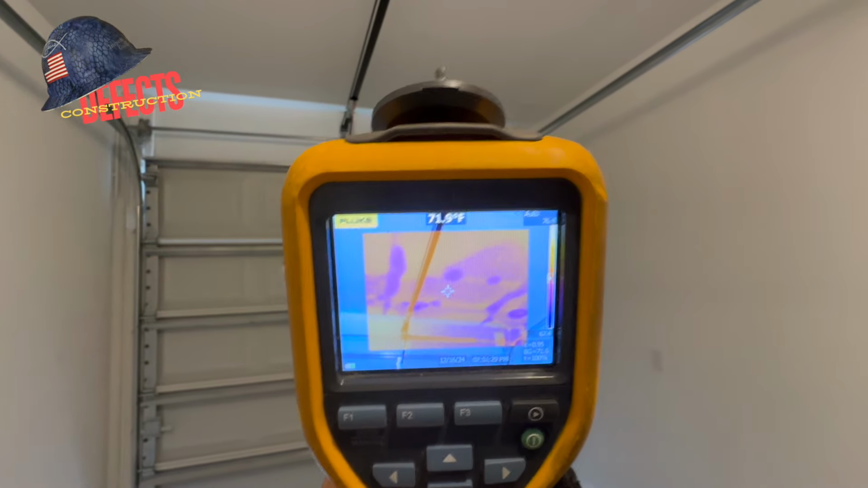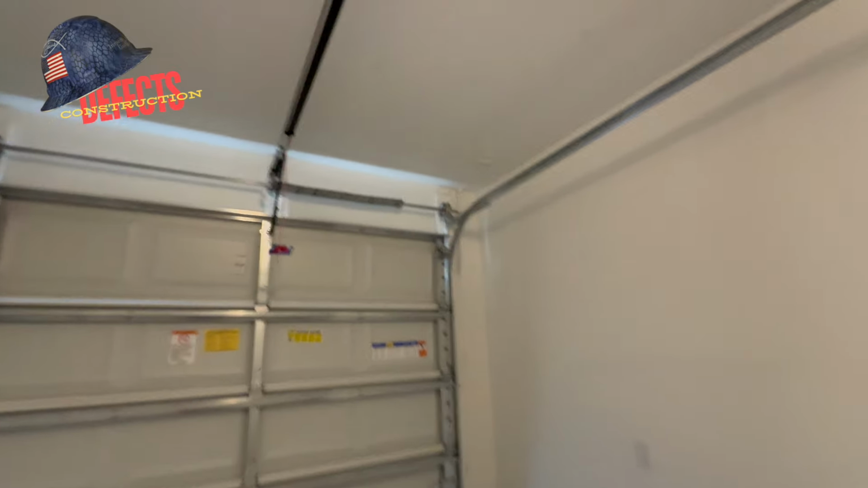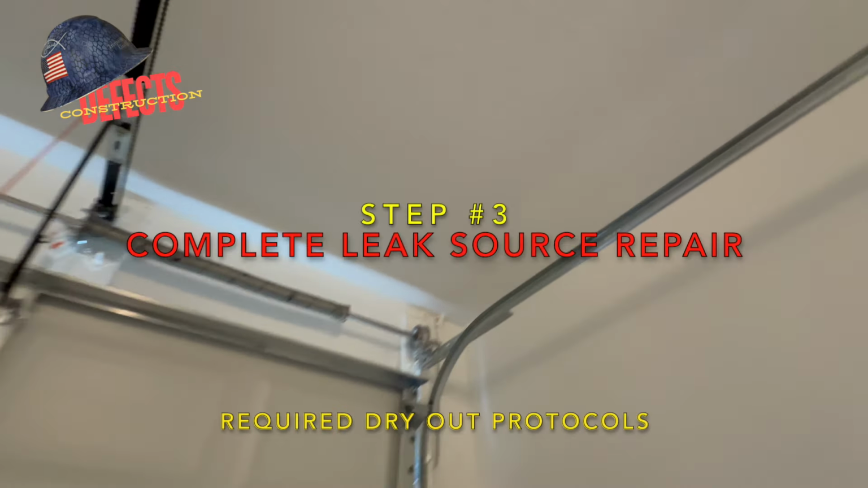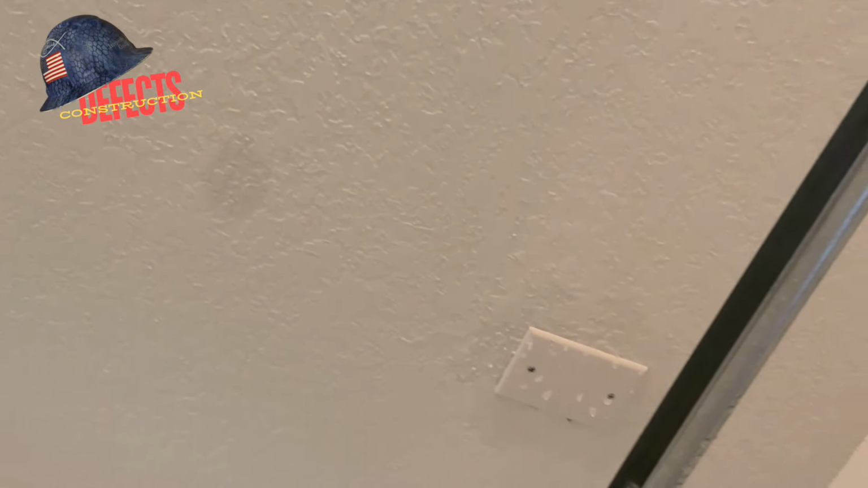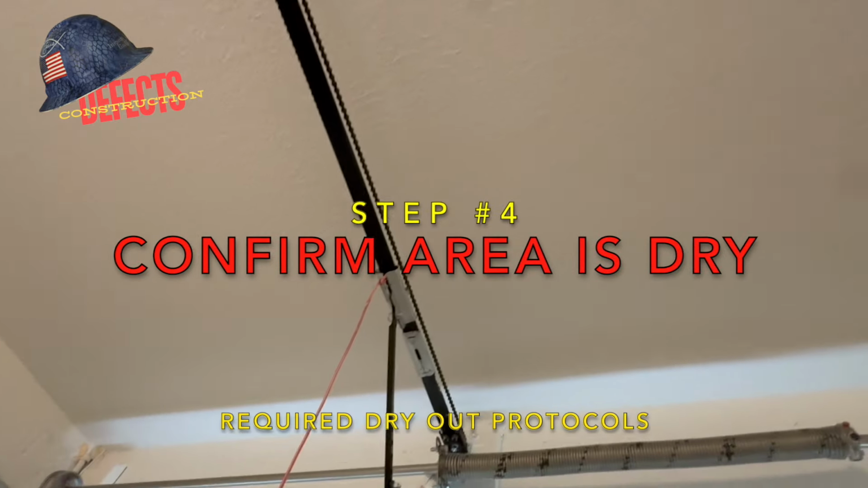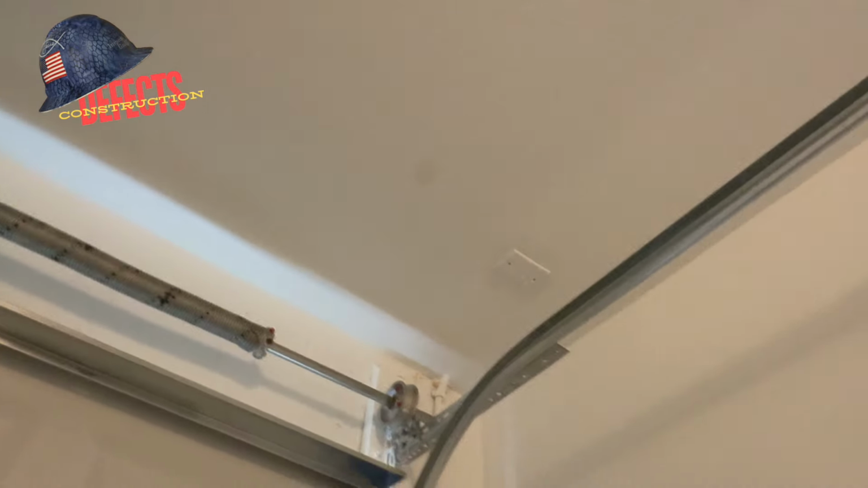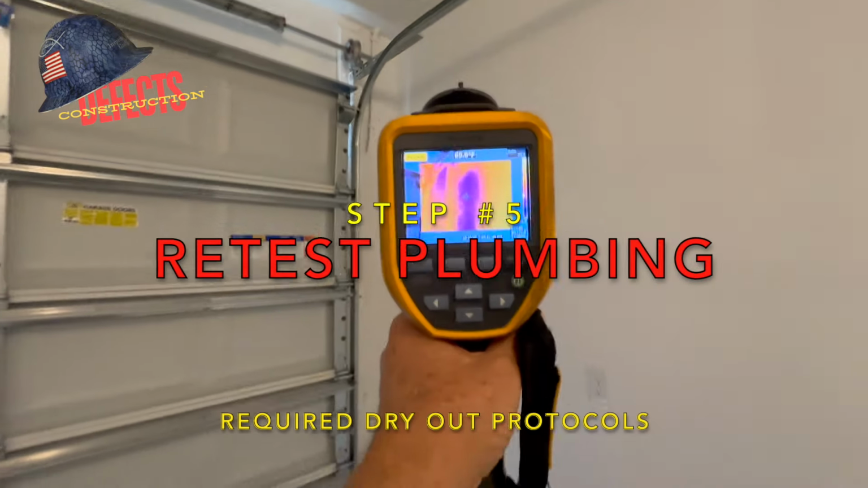So the protocols are typically, remove the drywall, dry it out, and get the leak repair completed. And then you would move on to making sure it's 100% dry before you go putting it back together. You definitely want to retest the plumbing before you put the drywall in. Make sure that the leak's totally done and completed.